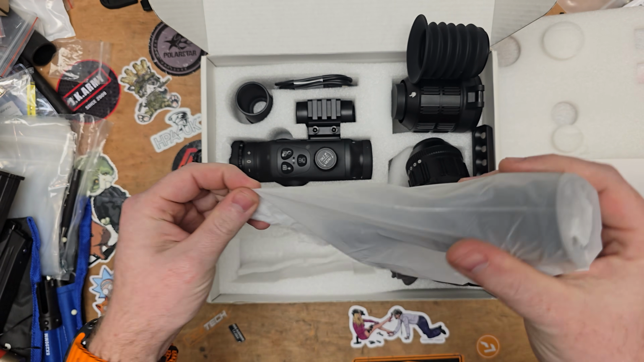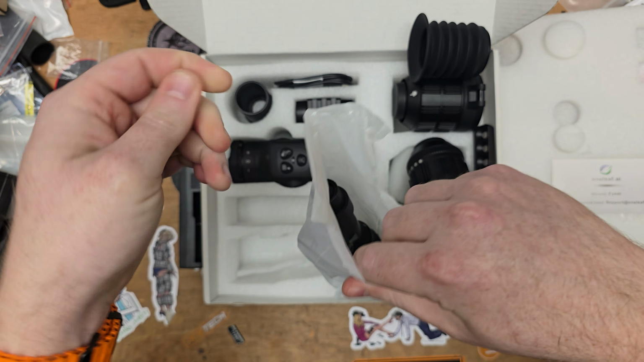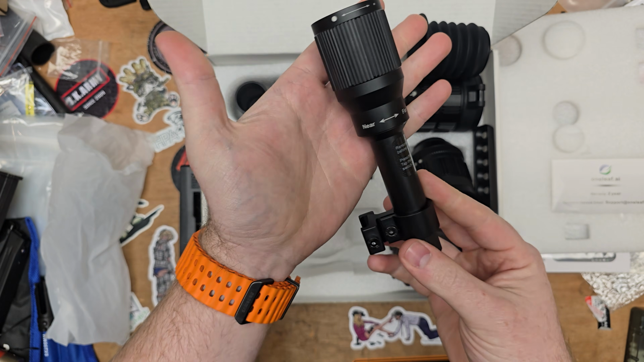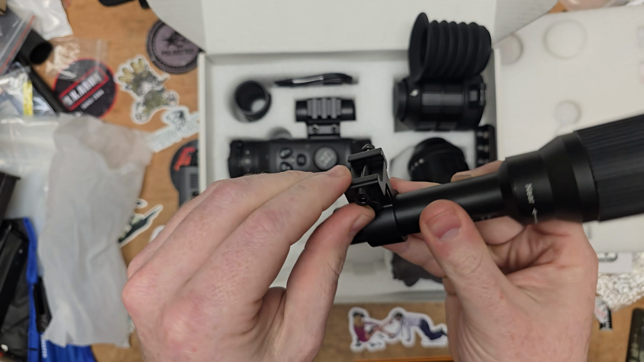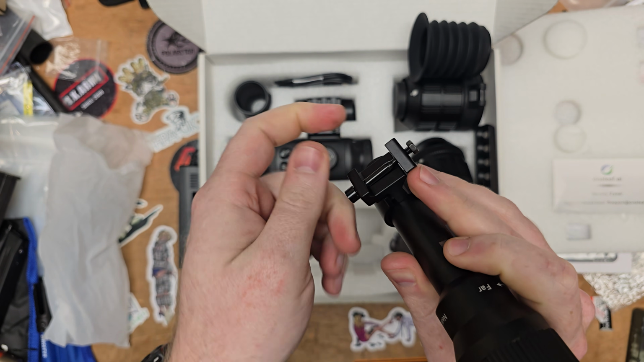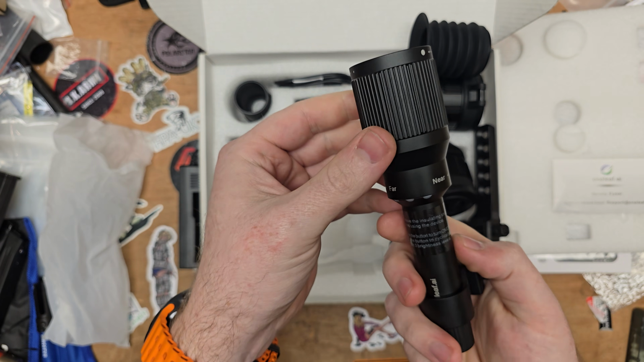So if you're in maybe a really dark environment and you haven't got much ambient light going on, with digital night vision, of course, it will pick up an IR illuminator. So that's what we've got here. It's very odd that that's got like, I think that's to probably stop the cap going all the way off there. So this has a mount where you'd probably fit it to your rifle.